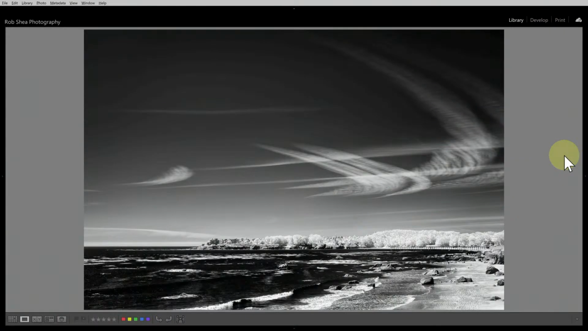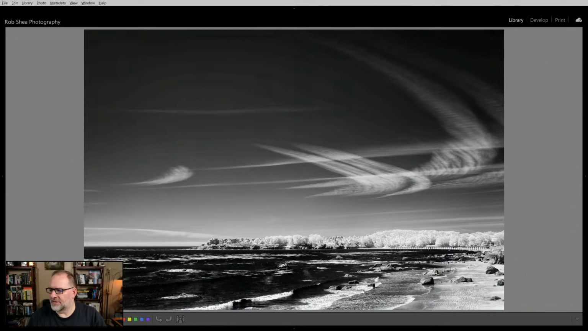Okay, so let's see. Moving on here. So I have an image from Phil. So let's take a look at this image from Phil. Let me pull this up here. Get this going in Lightroom. Let's start with Phil's edit, and I'll pull up Phil's edit so you can take a look at it while I'm reading what he wrote. So we'll take a look at this. All right. So here's what Phil says.